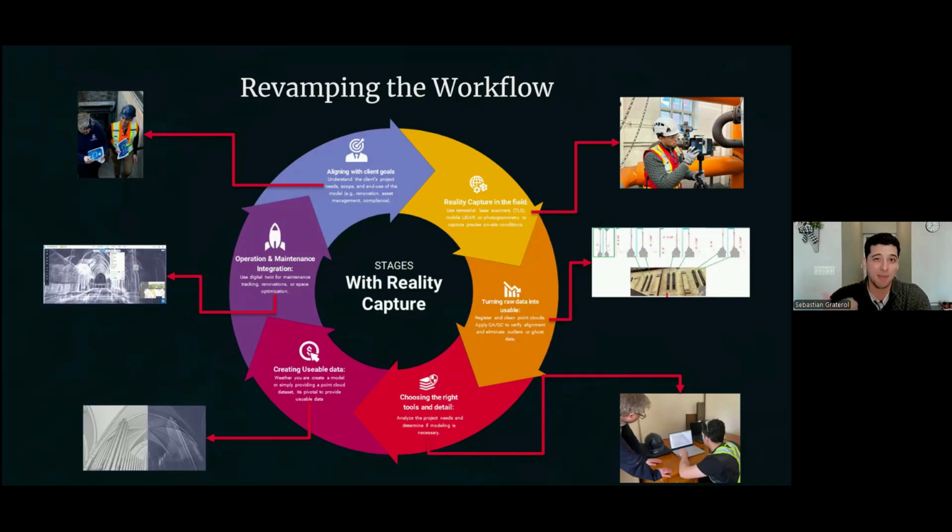Usable data means data that makes sense to them, data that helps people coming from zero get into something that is new, which is the reality capture portion, which is the point cloud. But on the other front, it's also people that already have experience. And we want to find a way to complement both parties.